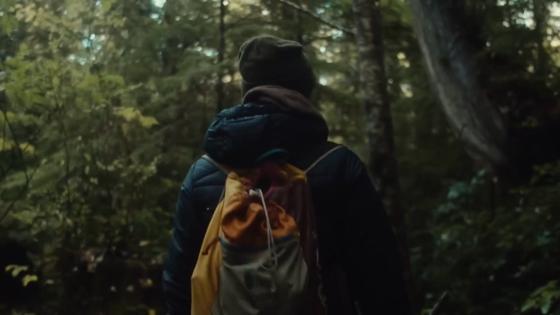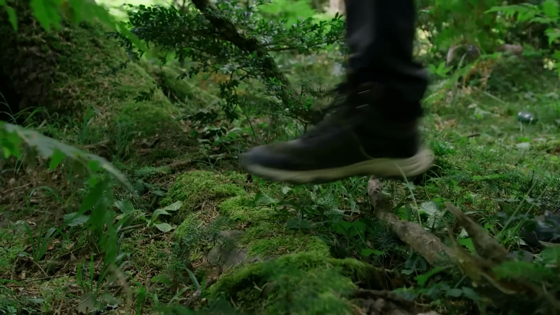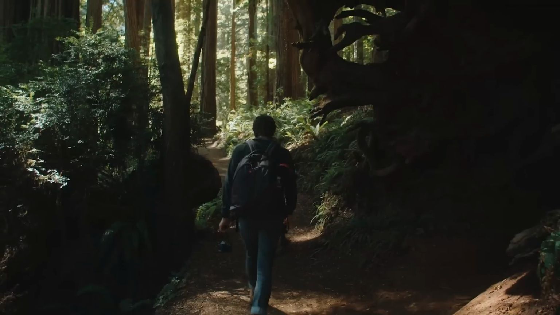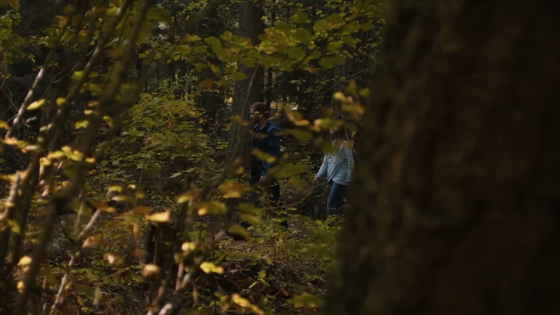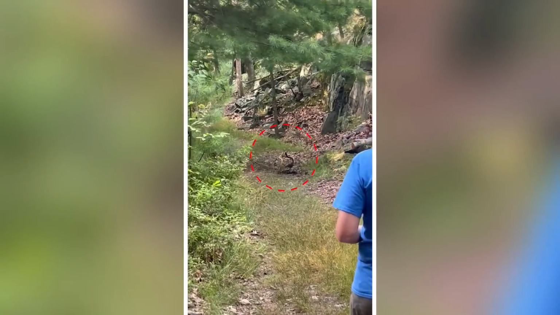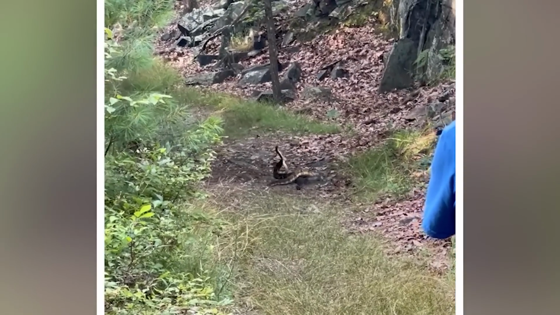Showdown in Blue Hills. Imagine hiking through a serene forest, surrounded by nature's splendor, when suddenly you stumble upon a heart-pumping, slithery spectacle. That's exactly what happened to a group of brave hikers in the Blue Hills Reservation, just outside Boston, Massachusetts. As they rounded a bend on the trail, they found themselves face to face with two snakes, entwined in a fierce battle royale.